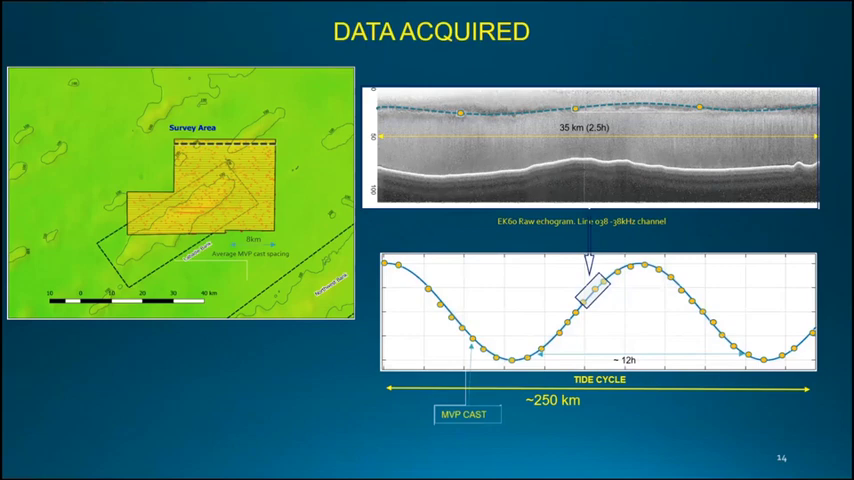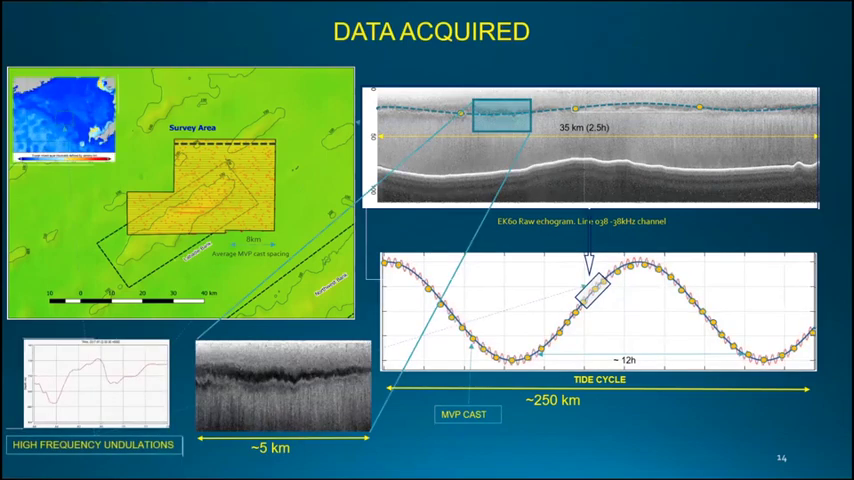And this is the resolution that we are achieving using MVPs. The separation between each one is about 8 kilometers. And if we look closer, we can see this rapid oscillation that the Copernicus model was telling us. The oscillation also has such a high frequency that the MVP cannot capture it.